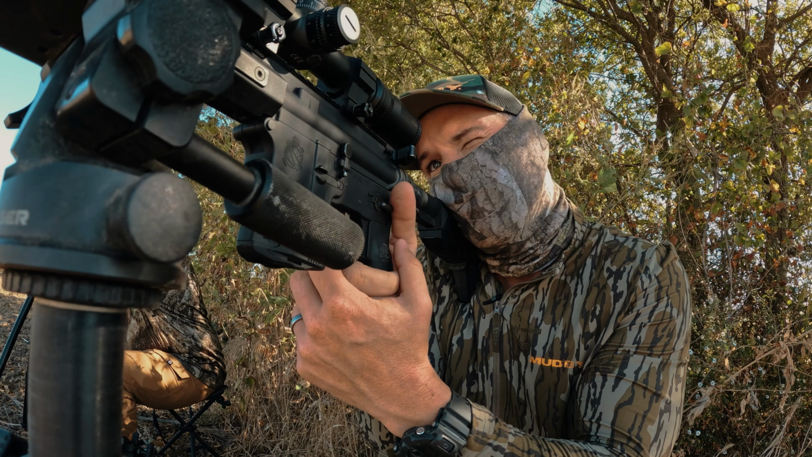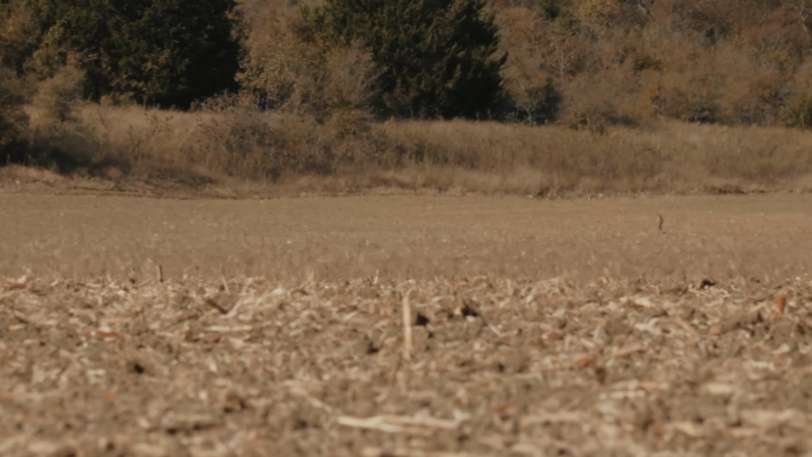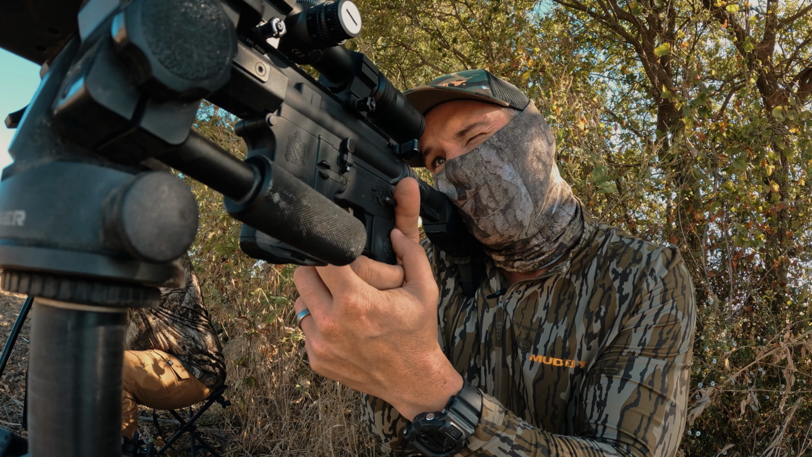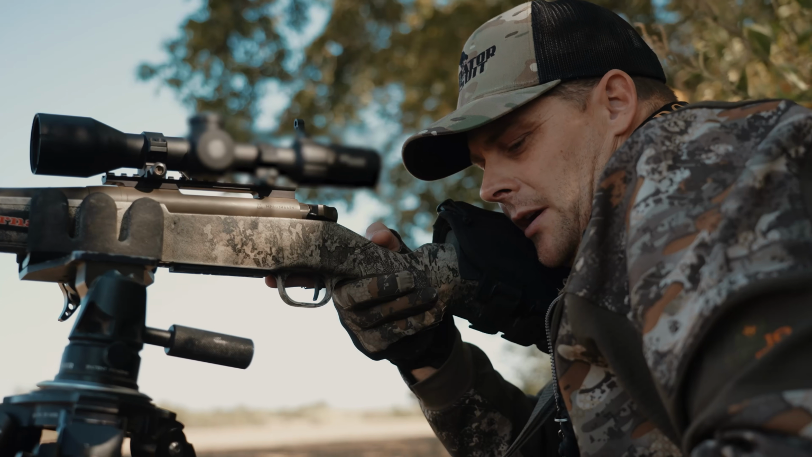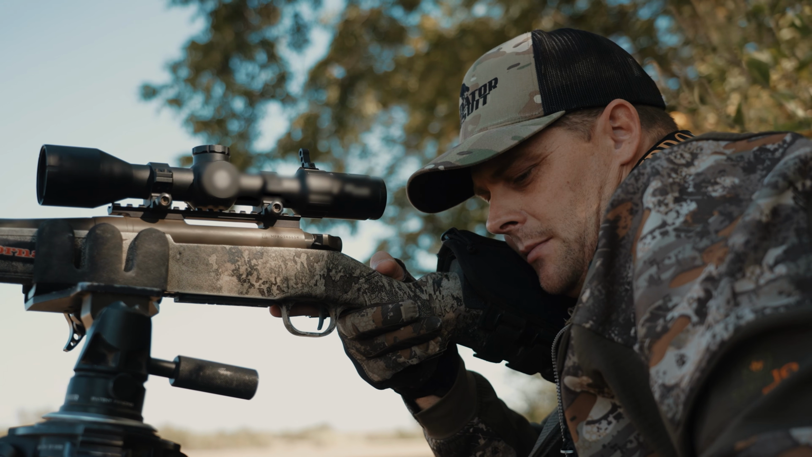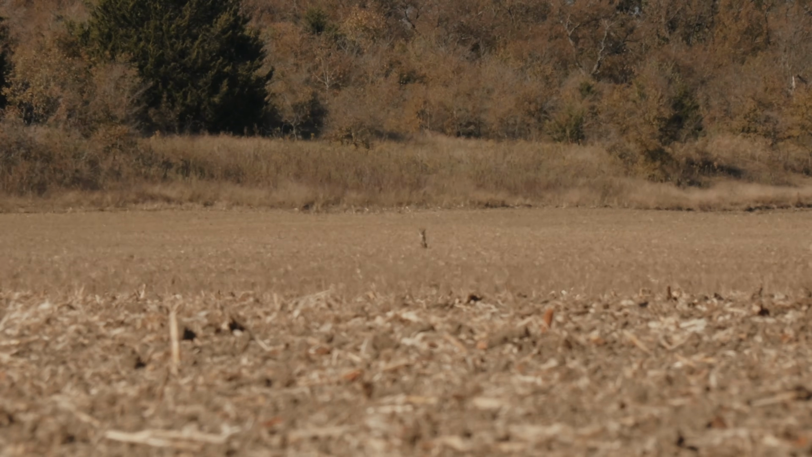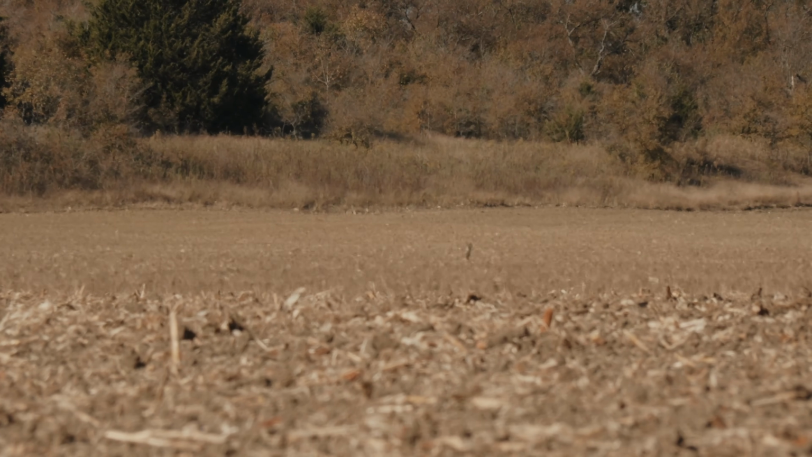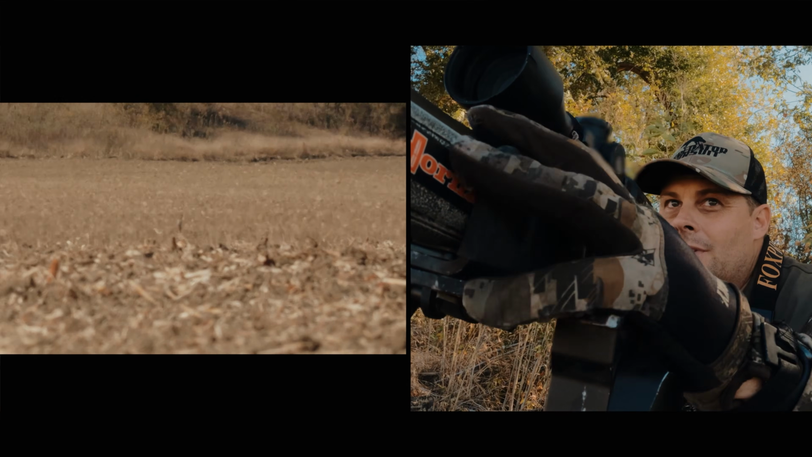See those cedar trees? Just to the right of the cedar trees? Oh, yeah. He's way out there. He's in the field. He's just hung up right now. Let's see if this bite gets him coming. He's running. It worked. Here he comes.